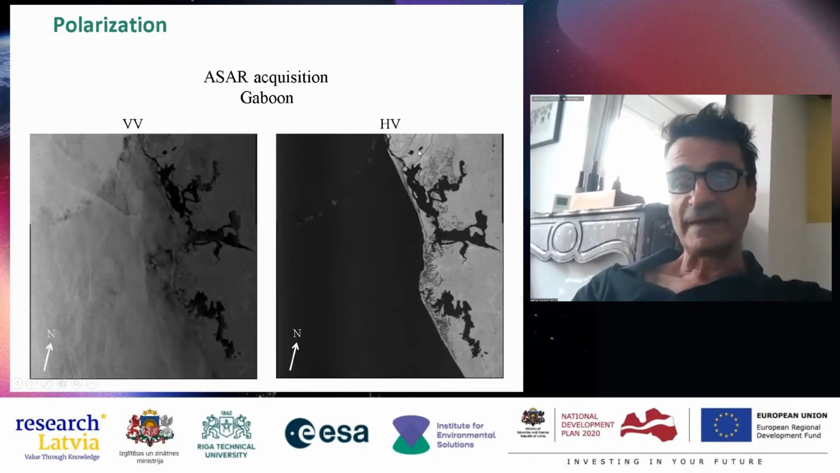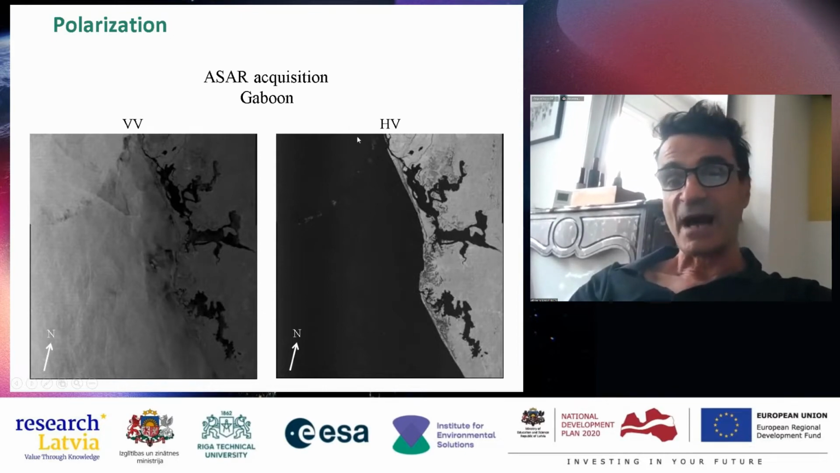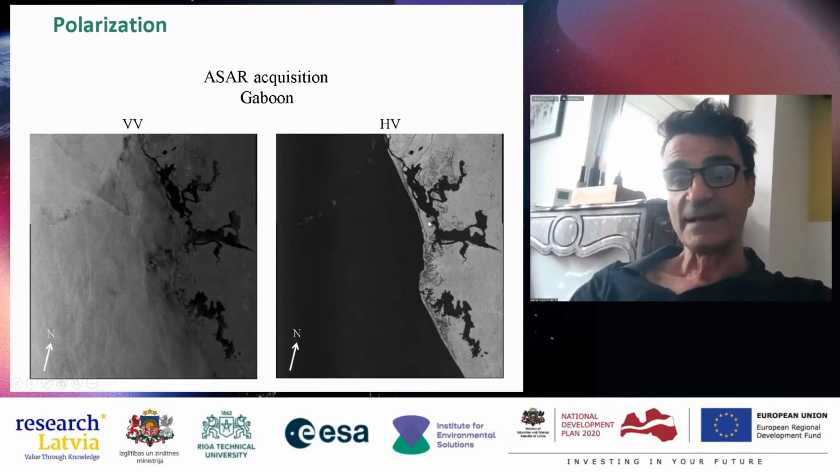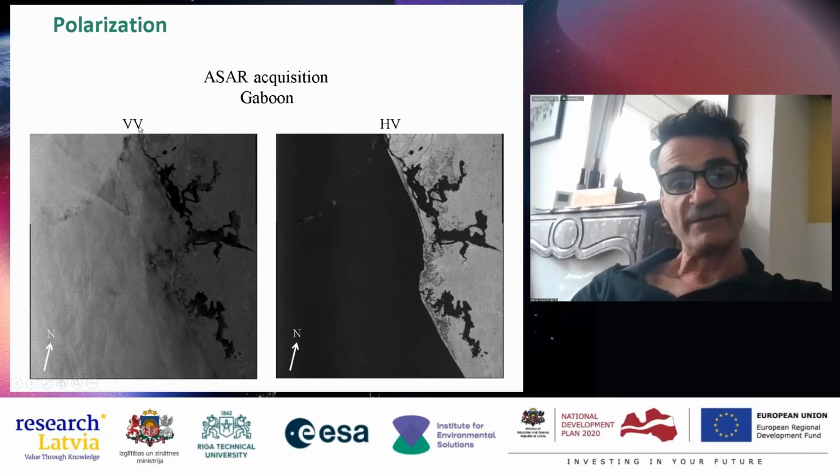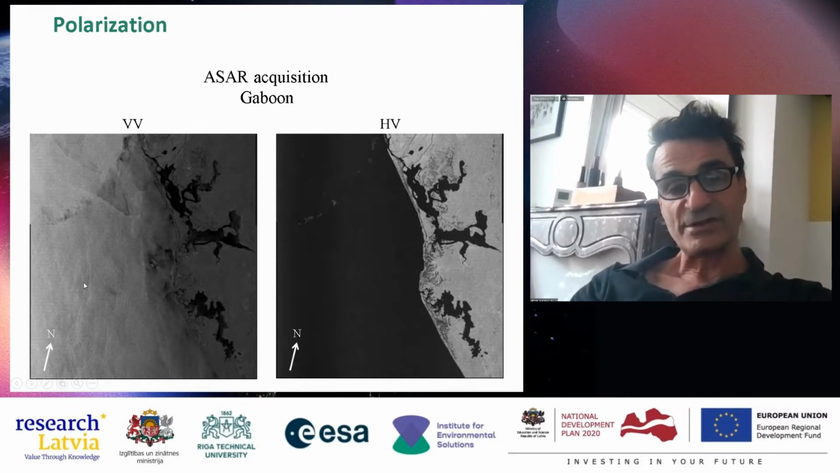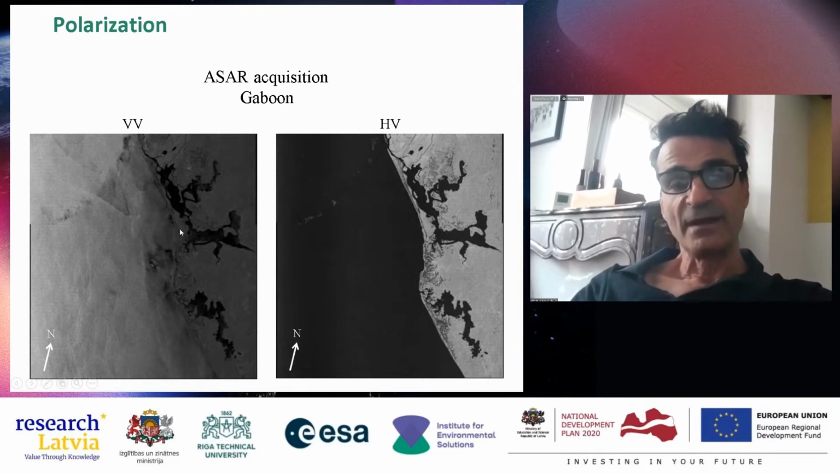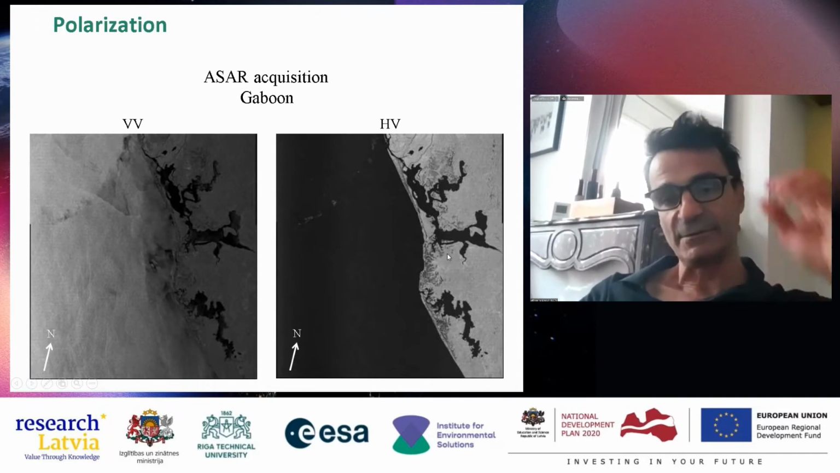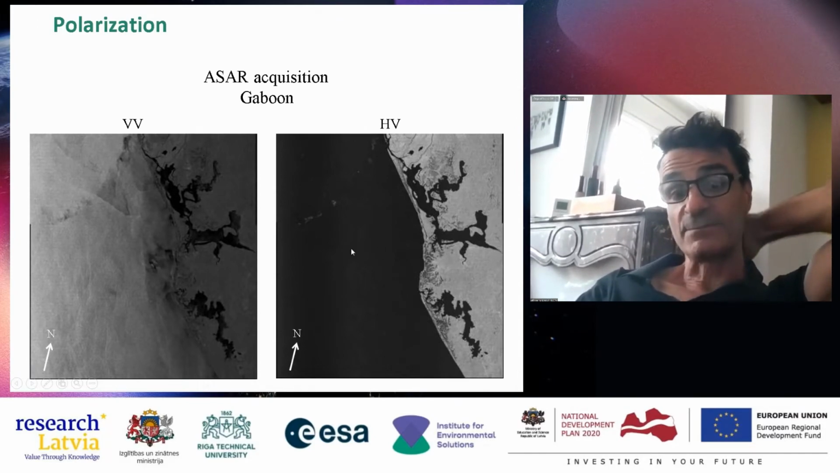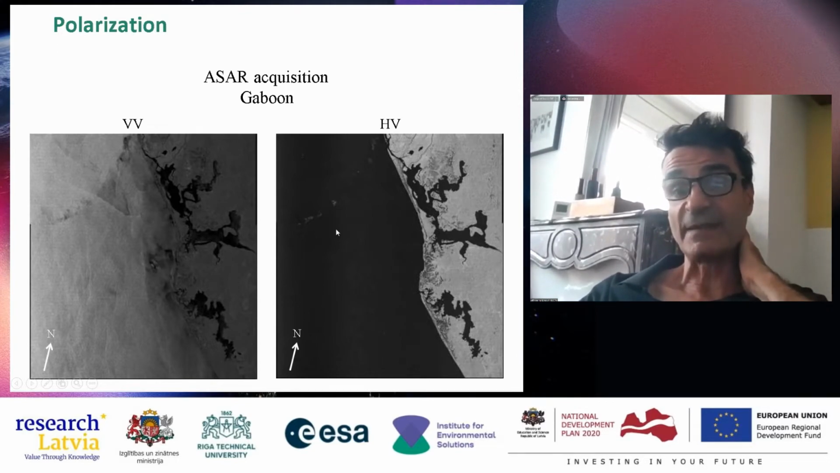Also, the difference of polarization HV and VV seen by SAR on board ENVISAT. This is in Gabon, and you see that in VV polarization, when the ocean is quite rough, you cannot see the shoreline, while you see it really easily with HV polarization. These two acquisitions are made at the same time.